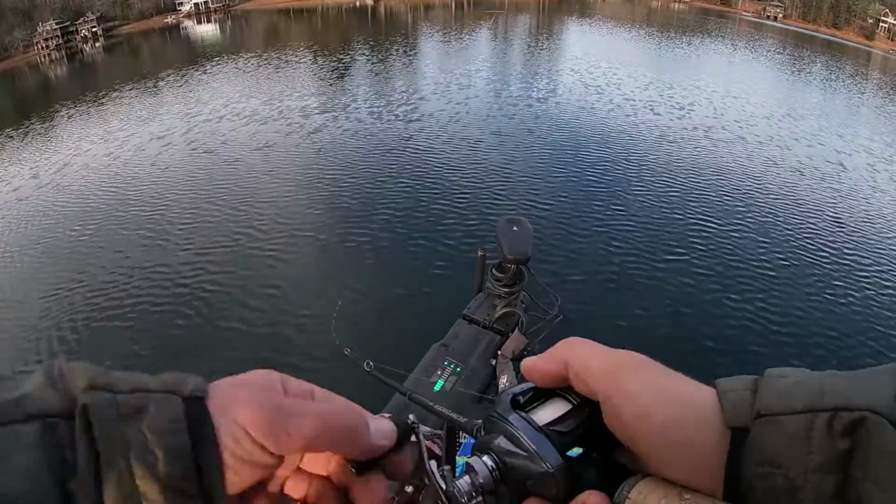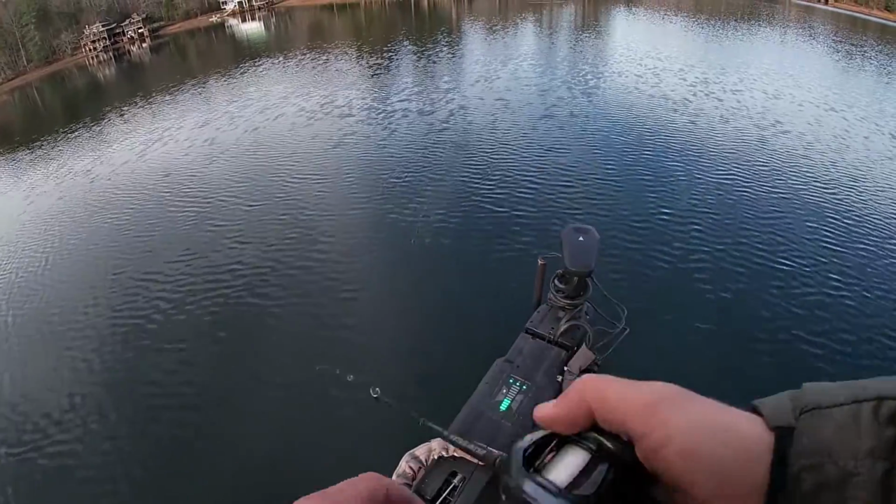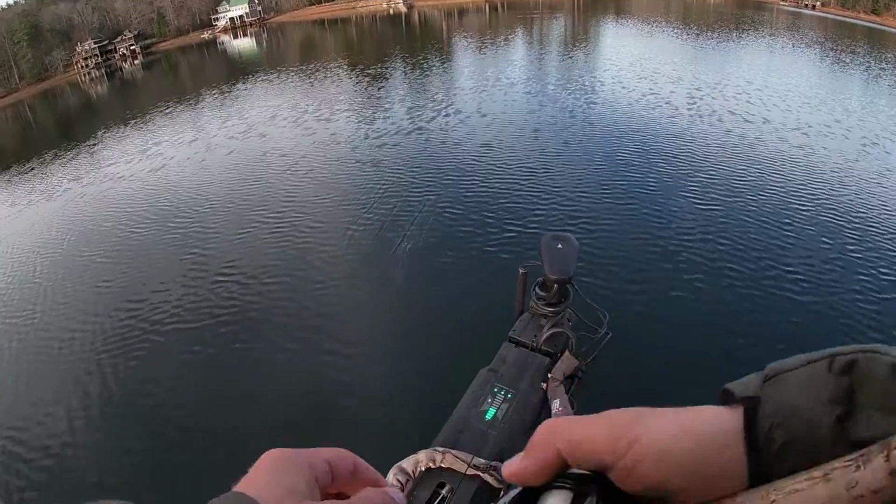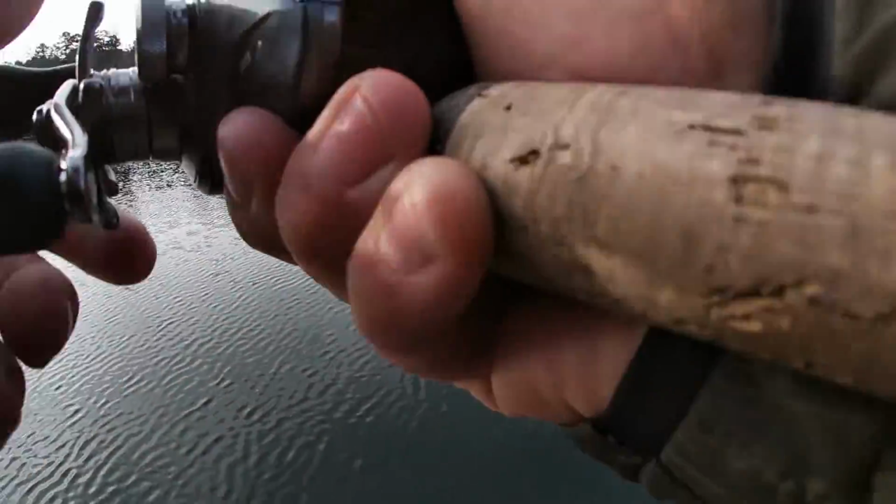So changing that retrieve is something that I don't see guys do nearly enough. I just see guys twitch it once and over again, because after a few casts, if you're not getting bit, it seems like you kind of fall into that groove, right? And that's kind of what forward-facing sonar has showed us, is that if you fall into that groove, those fish really get uninterested.